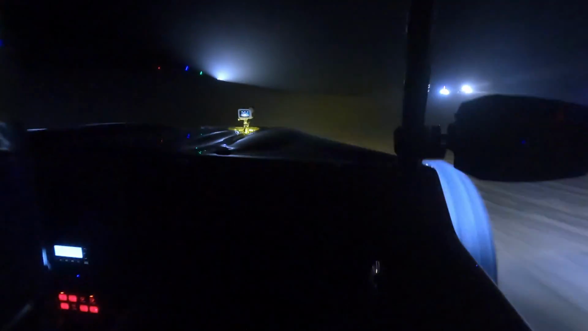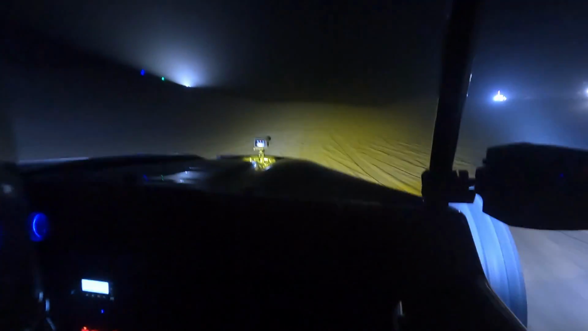Oh my gosh, this scares the crap out of me. Oh my man, this is nuts. It is climbing a wall of sand. That is the wildest thing to see at night.